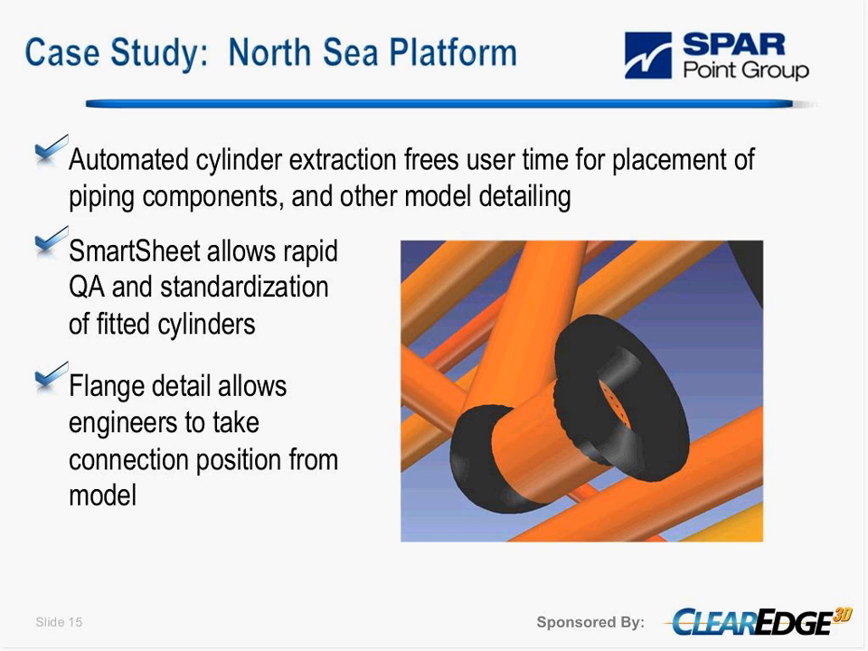We found the automatic cylinder extraction really frees up the user's time for the placement of the components and other deep modeling. By removing that overhead of bringing out the cylinders, you have more time to do the smart stuff, like positioning the components correctly and also layering the model.